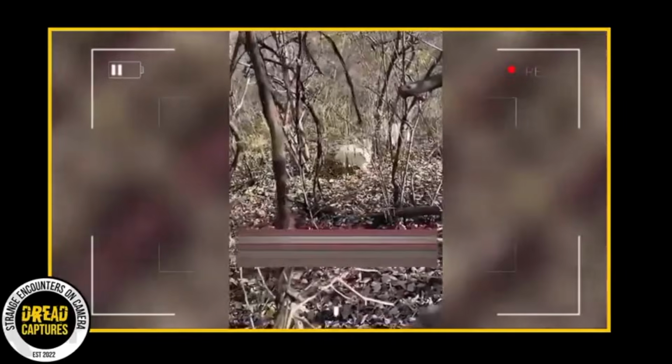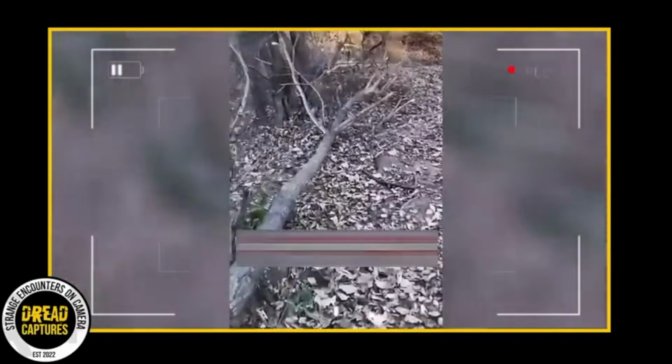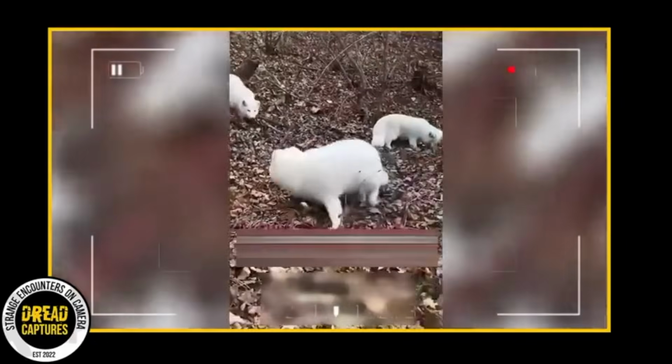But the journey didn't end there. The fox, with incredible intelligence, wanted to pay the man back, so he guided him back down the mountain on the safest route. Now, moved by this experience, the man returned the next day with chicken, and he's basically at this point earned the trust of the fox's family.